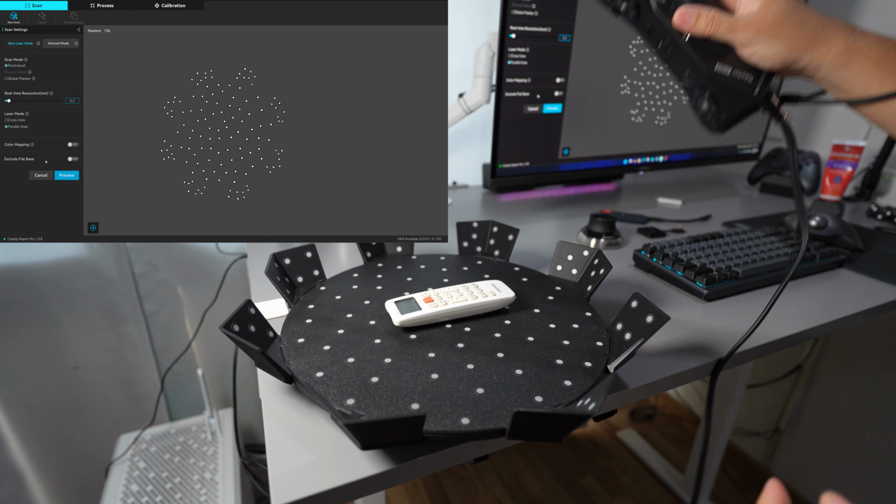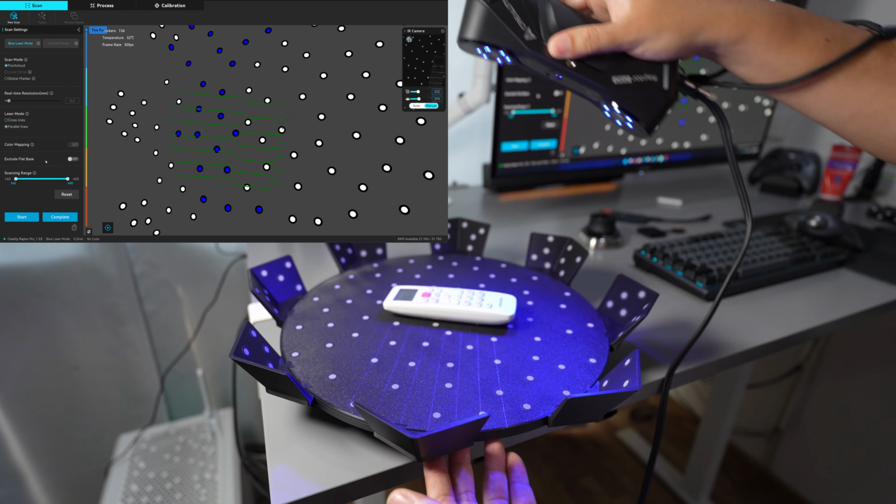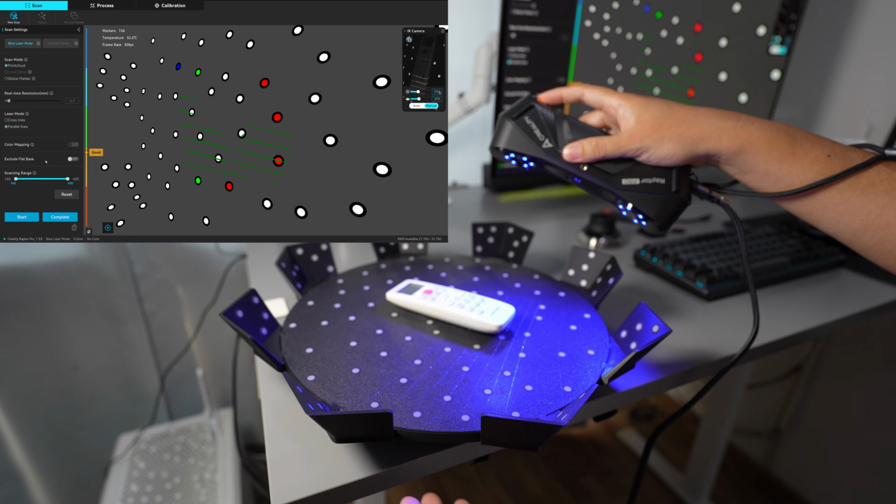Okay, let me start the scan. So all the markers registered. So it's quite smooth to scan. And this Creality Scan version 4 is very fast.